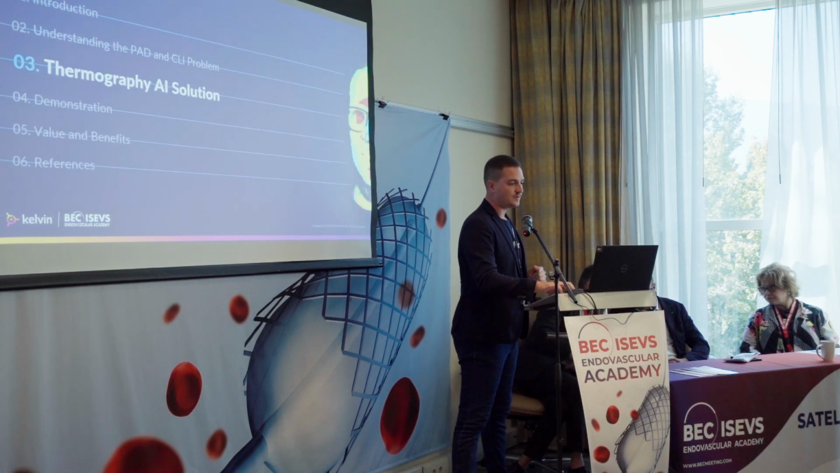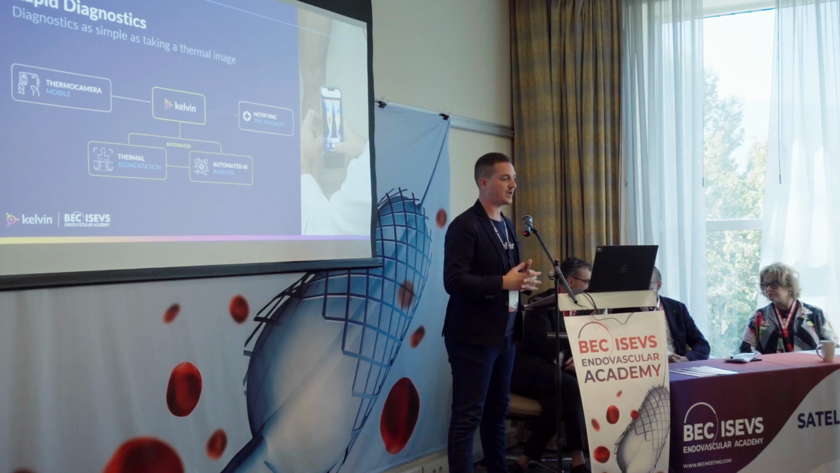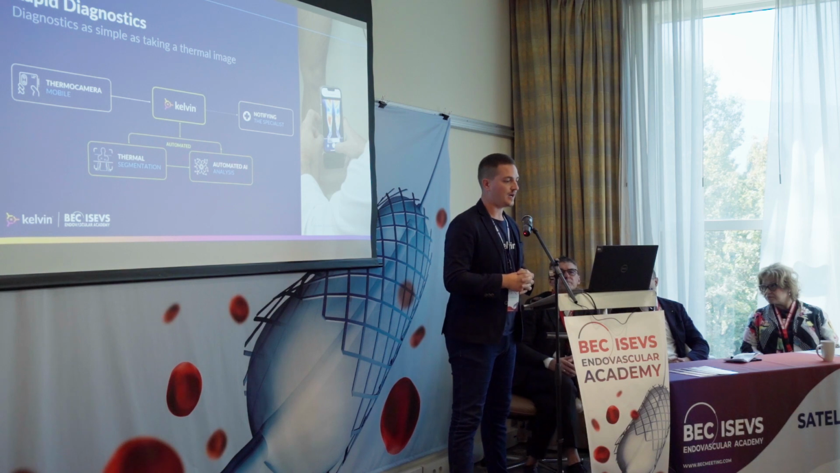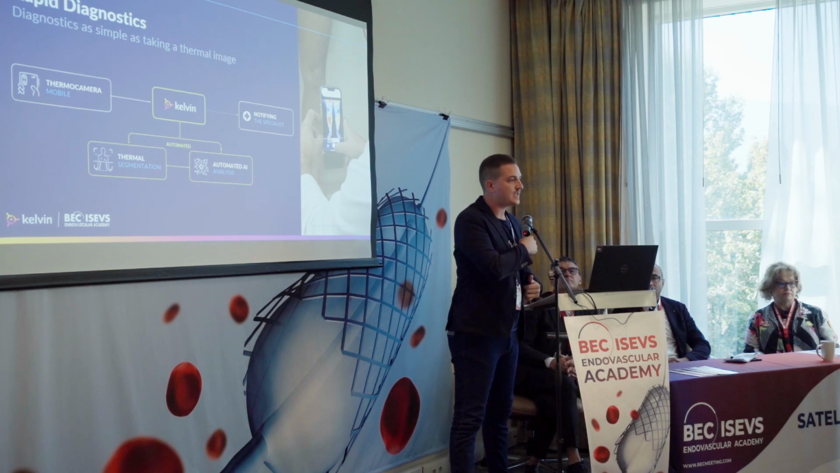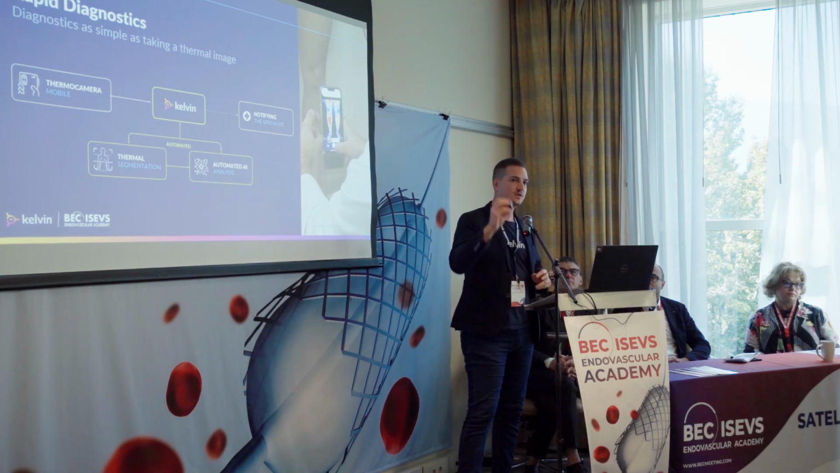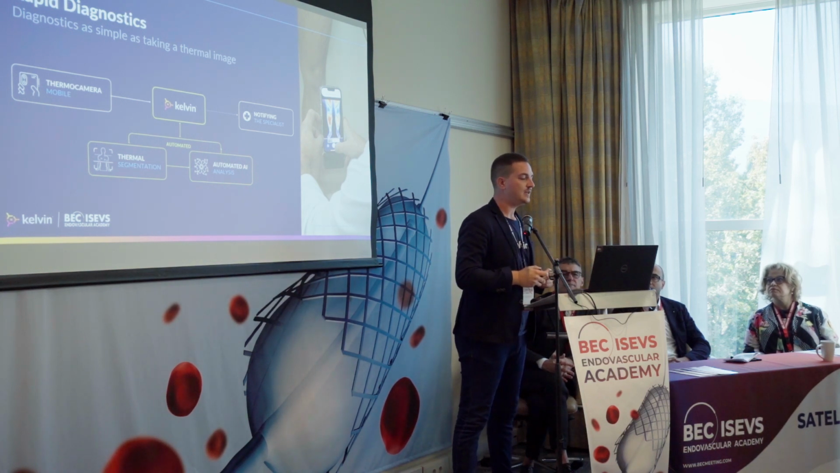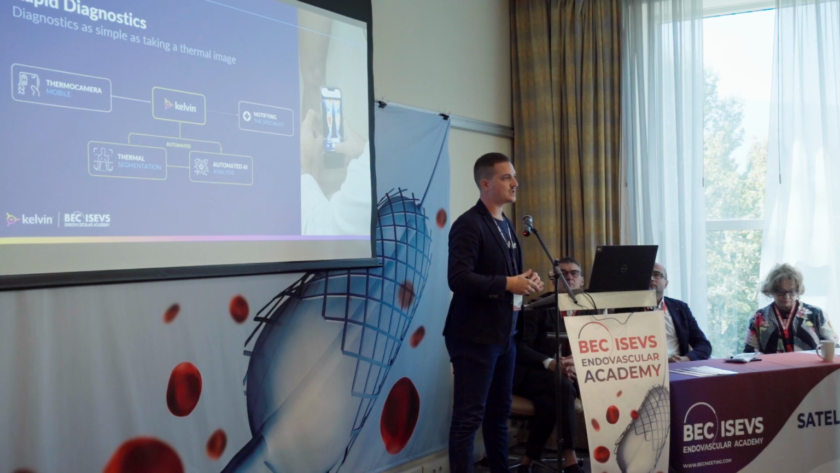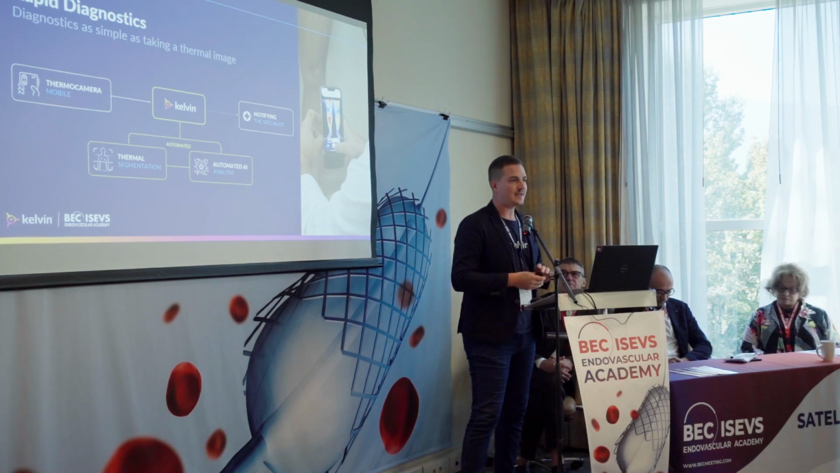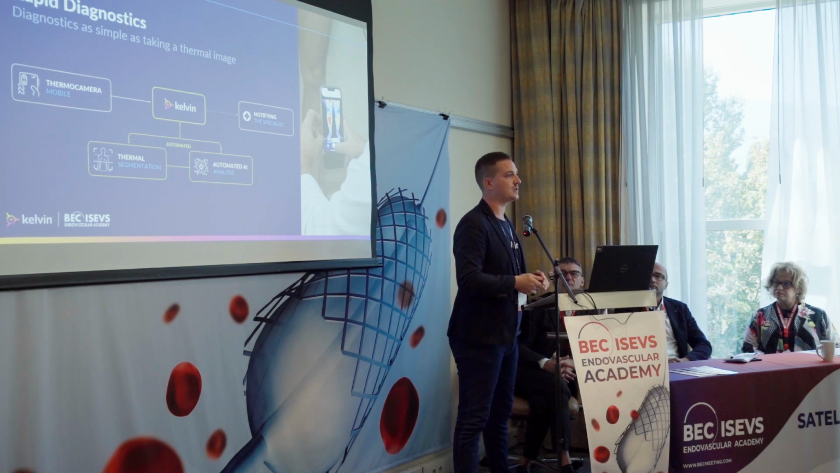And with Kelvin, we are trying to solve all these challenges and problems by combining thermography, medical science, and artificial intelligence, of course. We're using a FLIR One Pro model thermal camera, and we're coupling it with a mobile phone currently to take 5 photos of the legs from different angles, and then analyze these photos using a proprietary artificial intelligence algorithm that, after the analysis, tells the specialist what the actual condition is based on the thermodynamics of the patient.